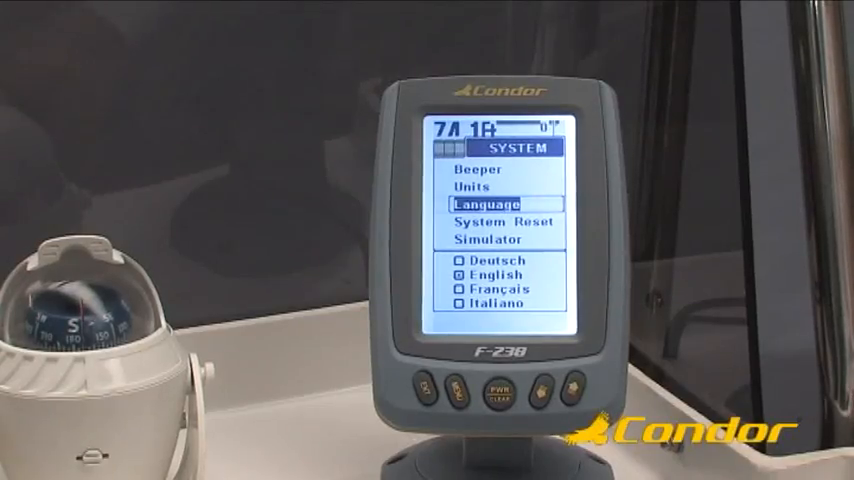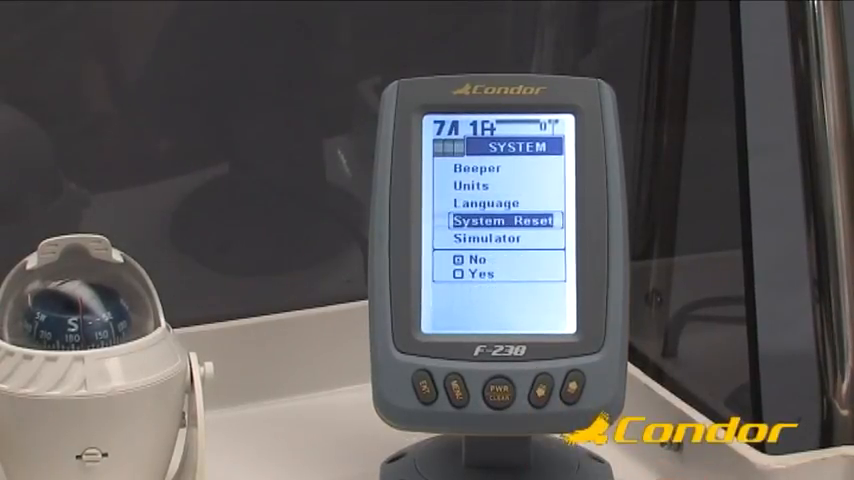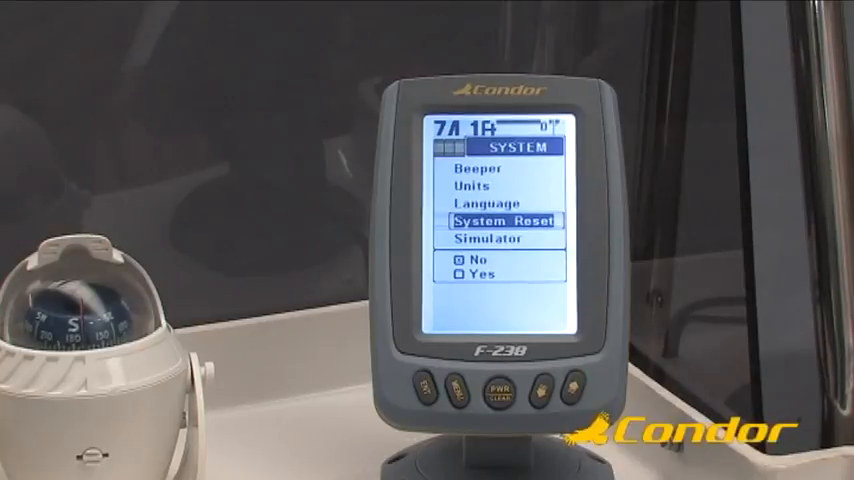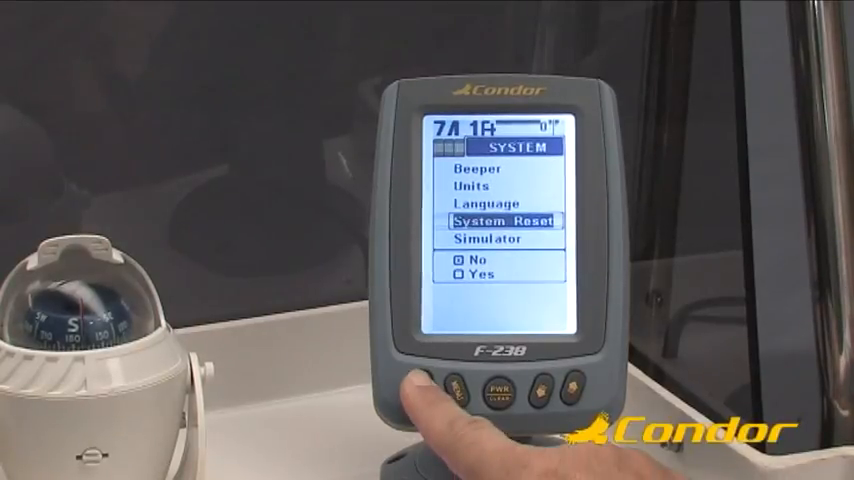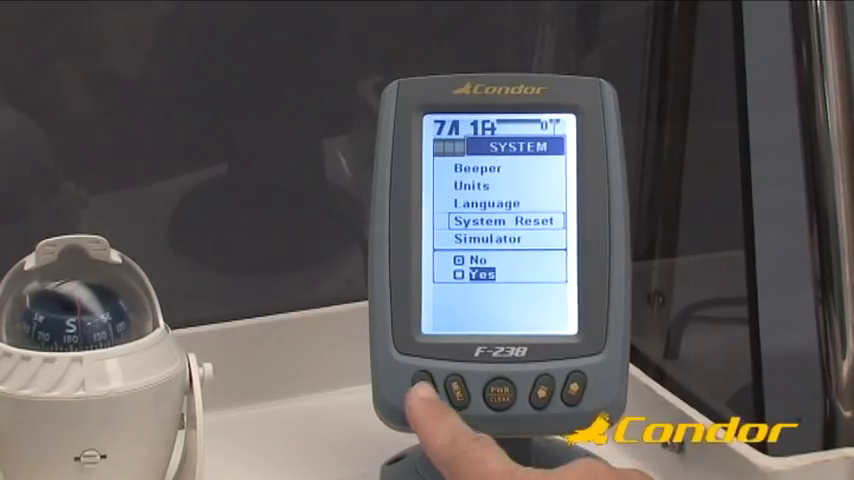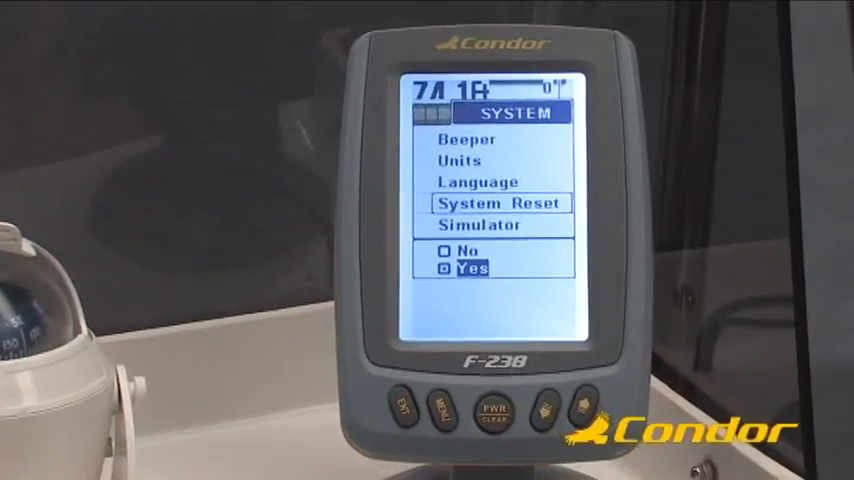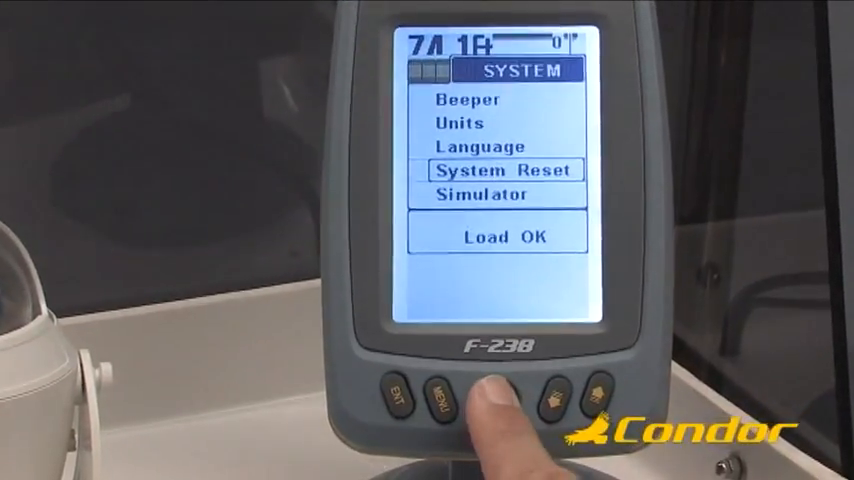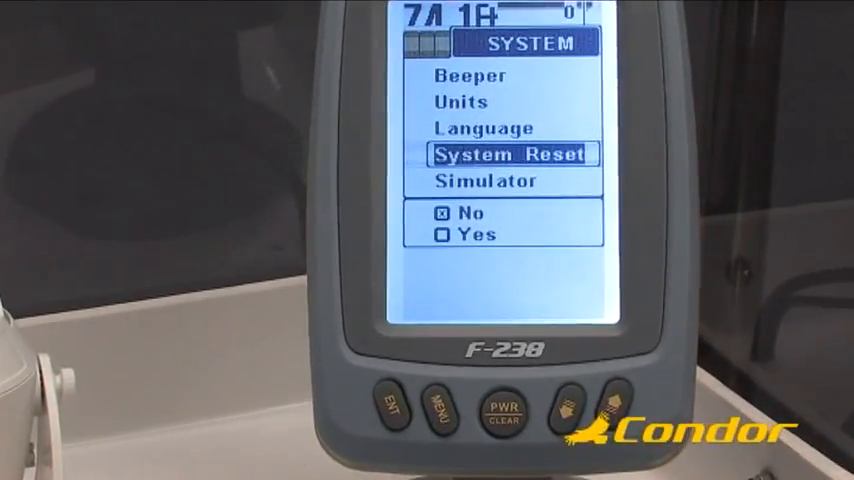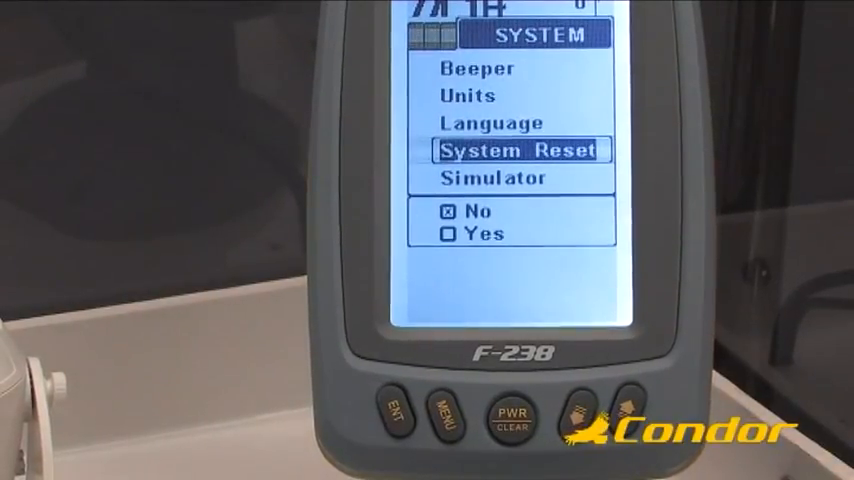To perform a unit reset, press the down arrow key to highlight the System Reset item. Then press Enter. Then press the down arrow key to select Yes, and press Enter. Finally, press the Clear key. A Load OK appears on the screen, indicating that the system has been reset.